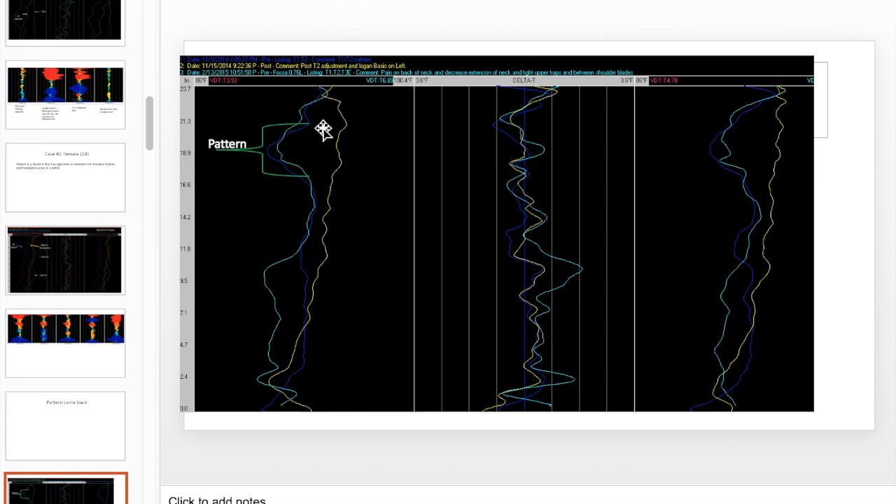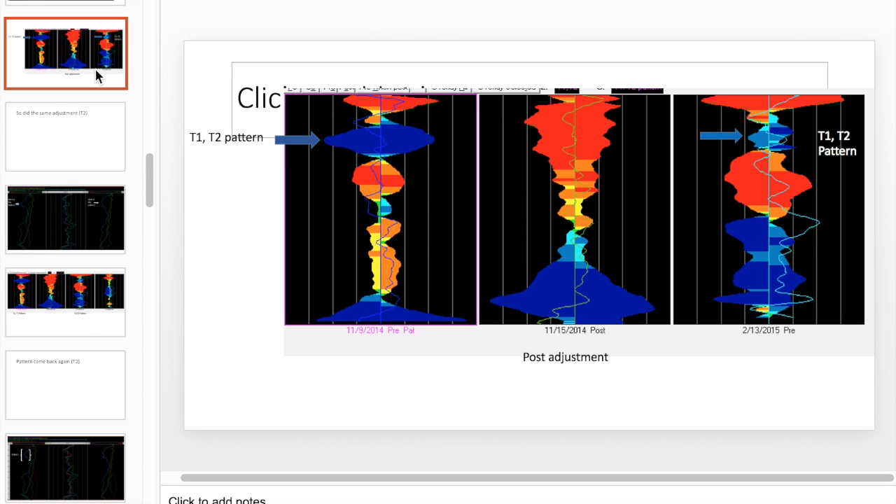Okay, so pattern. So I adjusted T2, right? Actually, no, I adjusted, let's see. So the dark blue was 11/9. Oh, that was after I adjusted, and then it came back 12/3. So I adjusted T1, T2, and T3. Not sure why. If I had T2 pattern, usually stick with T2. But I was a student, so these are some of the mistakes you make, and you live and you learn, right? Okay. So here's what it looks like on the delta T's.